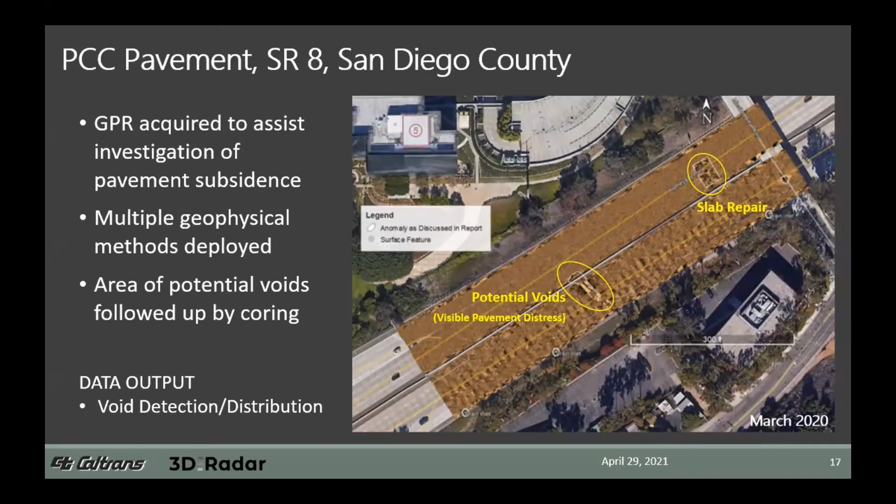In this particular example, we found a couple of areas of anomalies that we identified. One was an obvious slab repair that we were able to pick up. And another was an area where there was visible pavement distress, and we identified regions of potential voids. That potential void area was identified and transmitted to our engineer, and that was cored for follow-up. This particular project utilized a ground coupled array, and full lane closure was required, so acquisition costs were likewise increased.